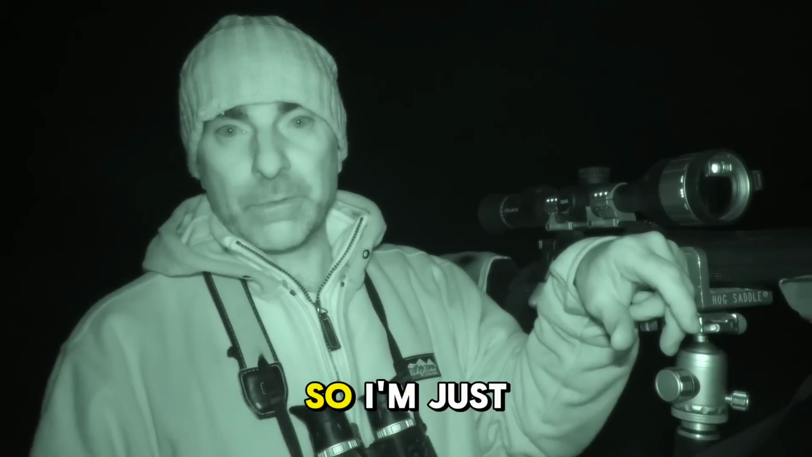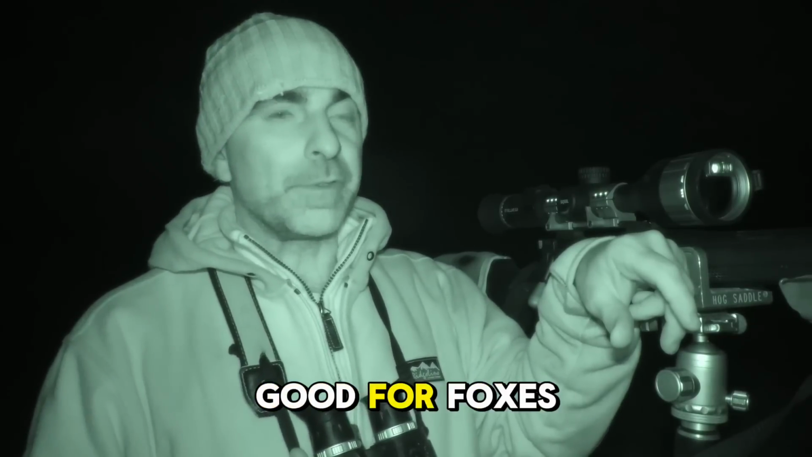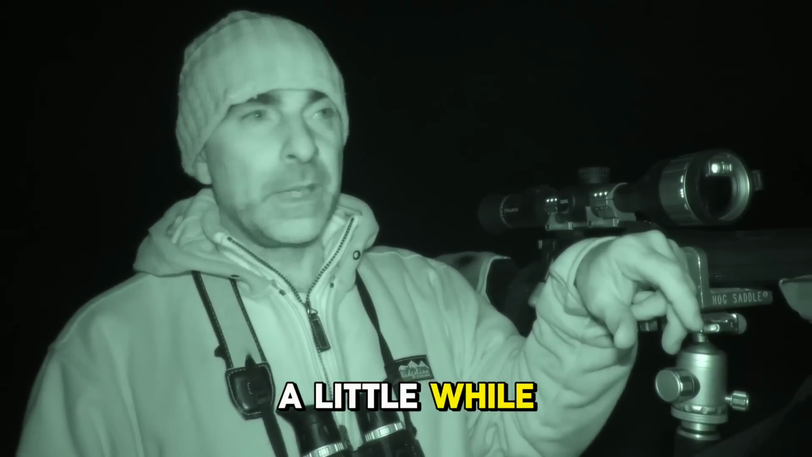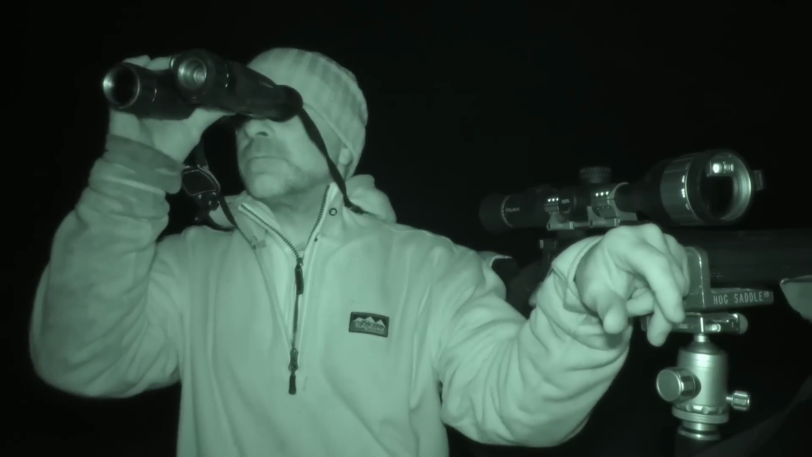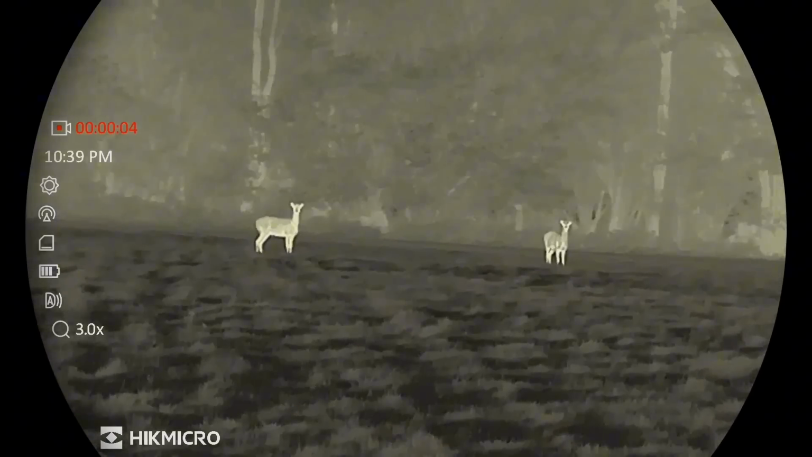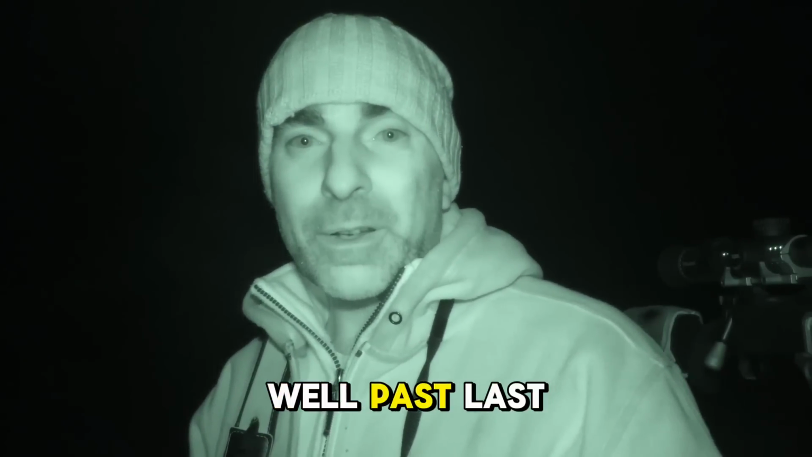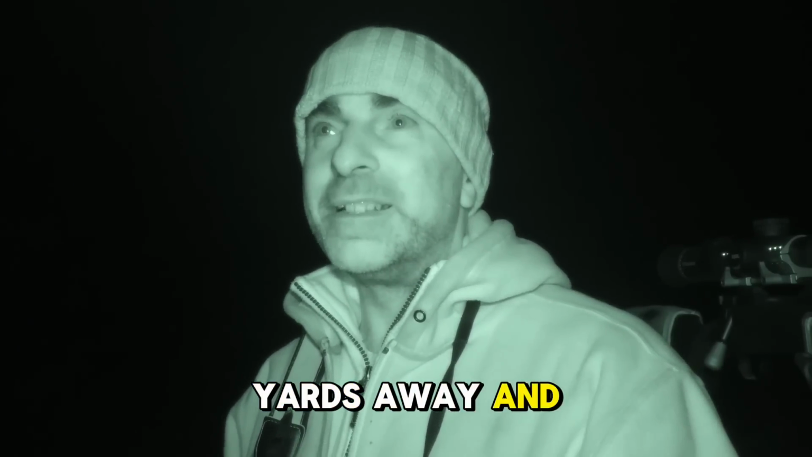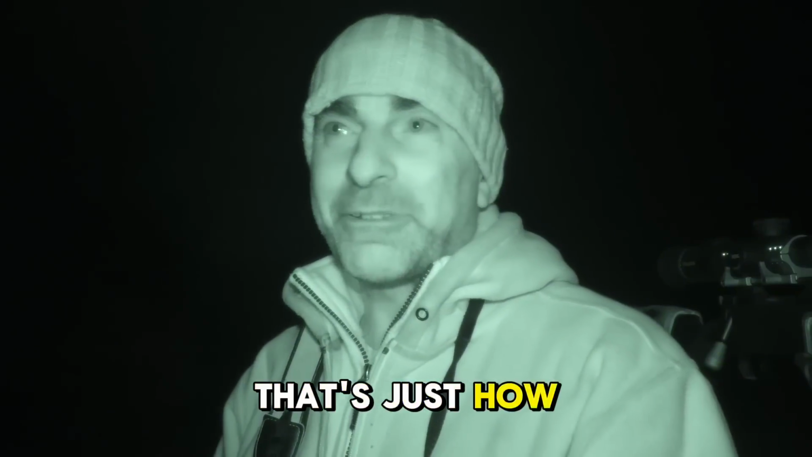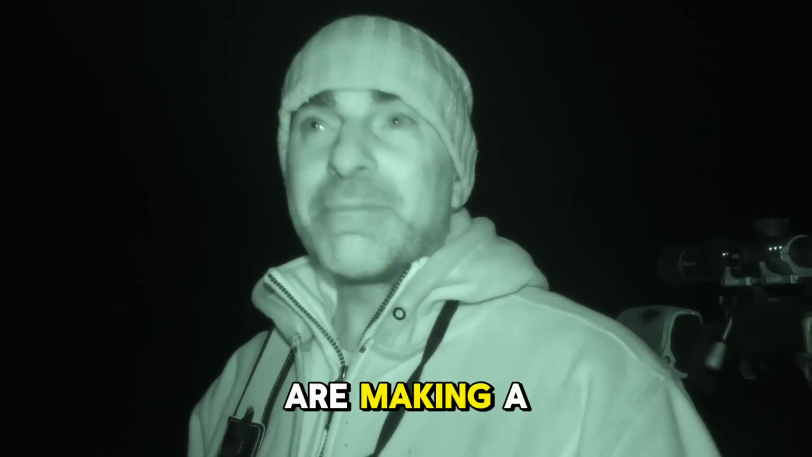That'll be alright for an hour or so, so I'm just going to hang around, have a look, see if there's any foxes about. Normally this bit of ground is usually quite good for foxes, and I haven't shot it for a little while, so there's a good possibility we'll bump into one or two. Well, typically we're well past last light, but we've got a couple of fallow now out grazing on the field just in front of me, probably not more than about 70-80 yards away, but that's just how it goes. As yet I haven't seen any foxes about, but these two are making a nice little bit of footage.